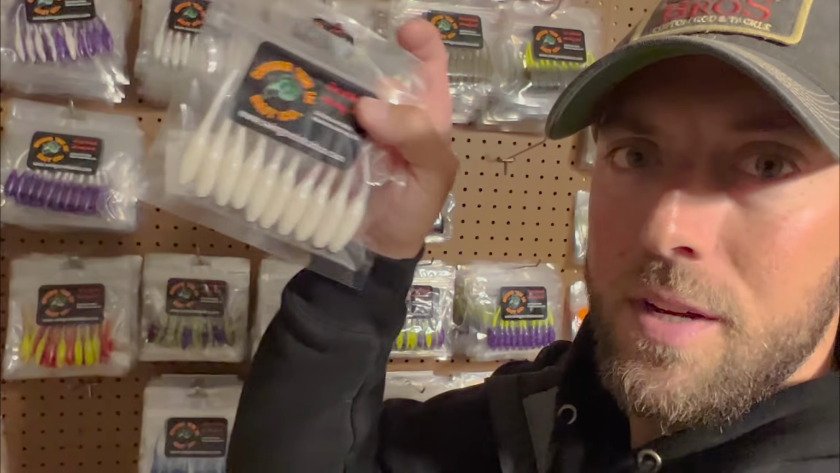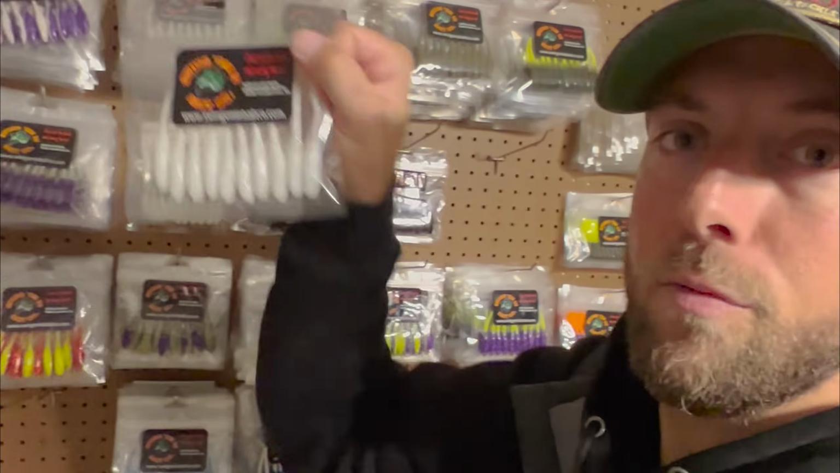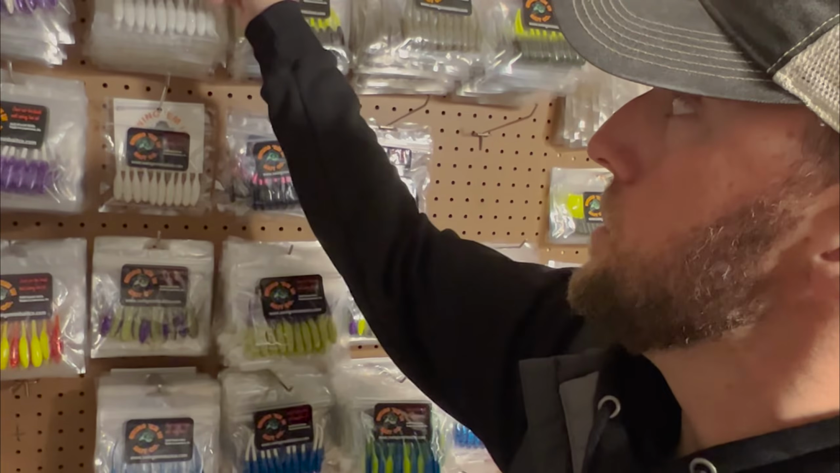Just literally the white, and sometimes I'll dip the tail in the chartreuse, but with the flash in it too. And I use those on a 3/8 ounce jig head for when the wipers and the walleyes are deep in the channel, fishing vertical on Livescope, but that's also a killer crappie bait too.